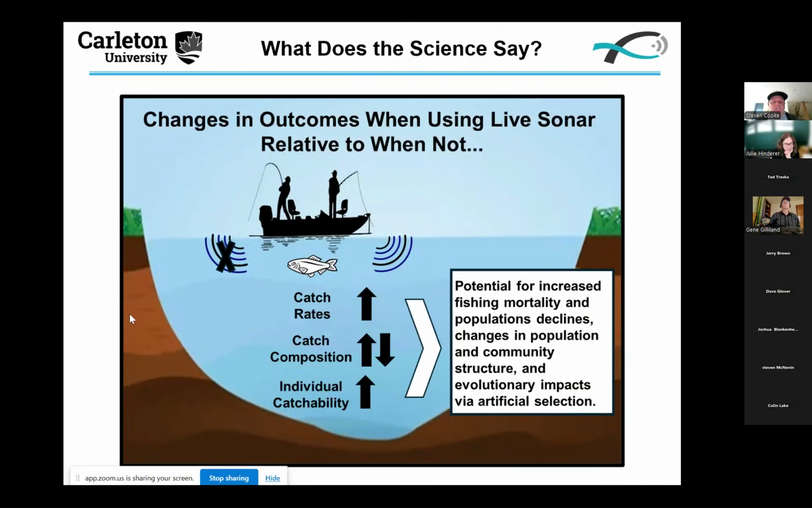It could allow us to target certain species more effectively, potentially reducing bycatch. So there's things here that could be for good or for bad. And then there's the potential to really increase individual catchability. So, hey, I'm going after really the big ones or female fish or fish on the bottom, whatever it happens to be. And so that's certainly a possibility.